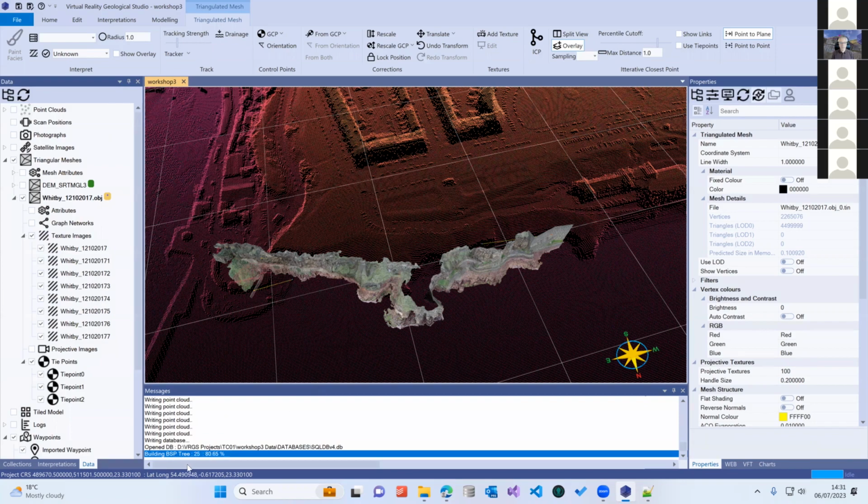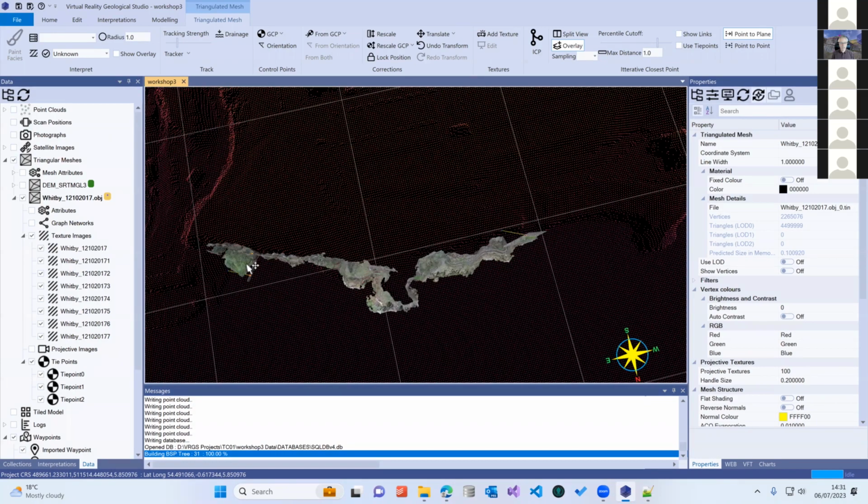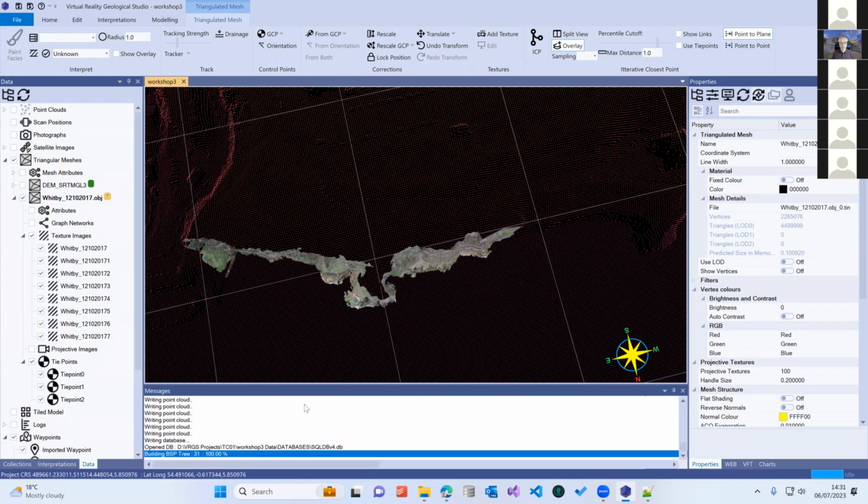And again, we get a little bit of processing being done. And now you can see that the error vectors are all more or less the same length. So we just need to do a recorrect from control points again. Give it a moment or two to do the correction.